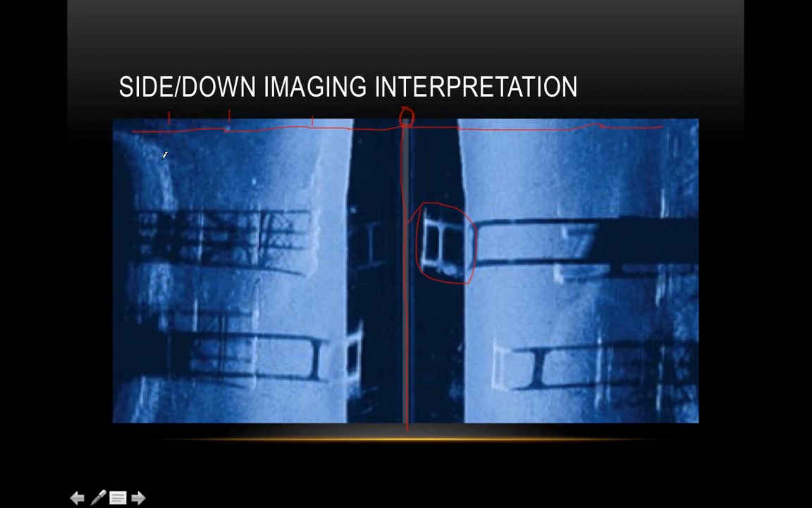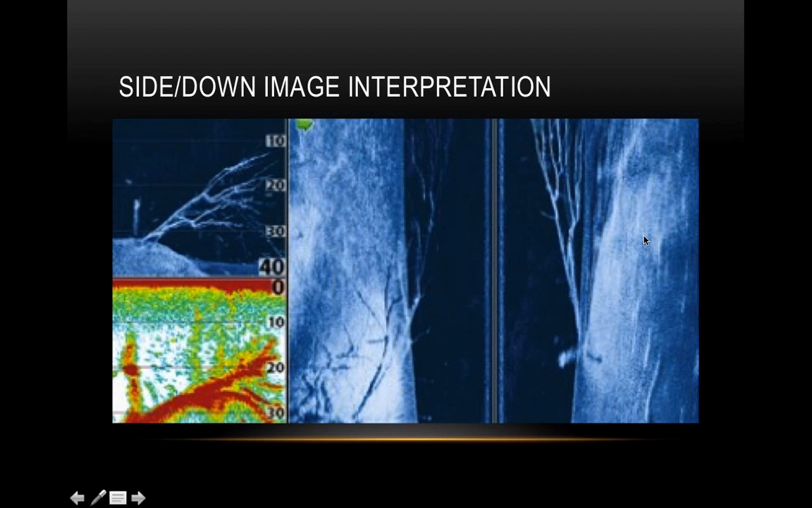So anything that's darker is either falling down, getting deeper, where it's not getting as strong of a signal coming back, or it is a softer bottom. Okay, and this is all water or bottom that's actually rising, or is harder bottom. Man, it's hard to kind of explain that.